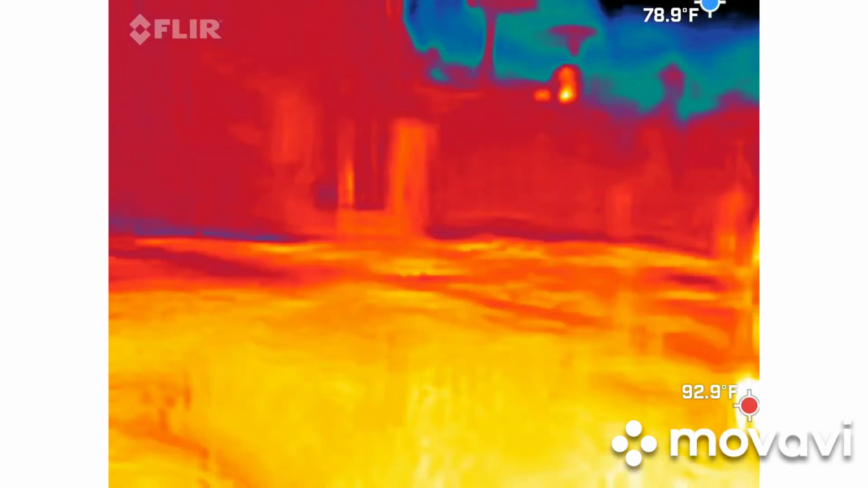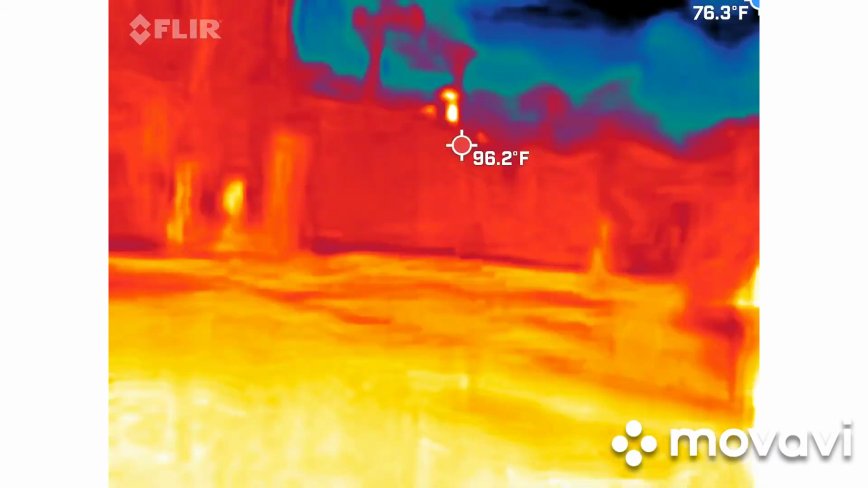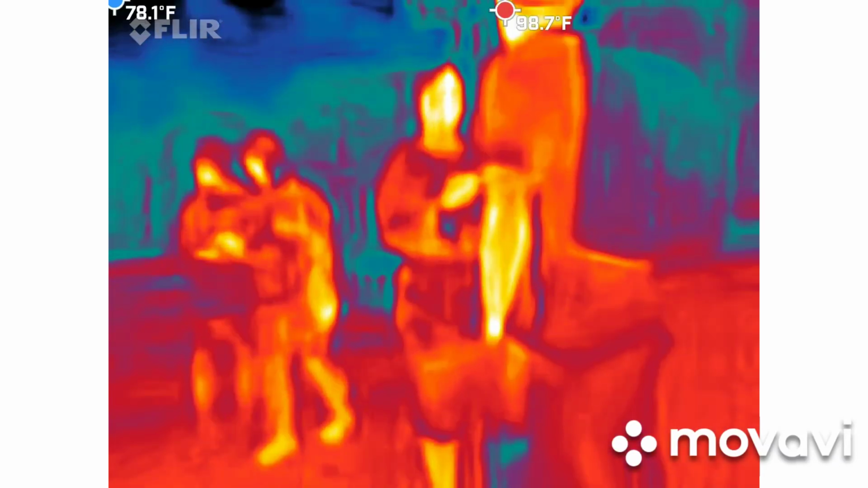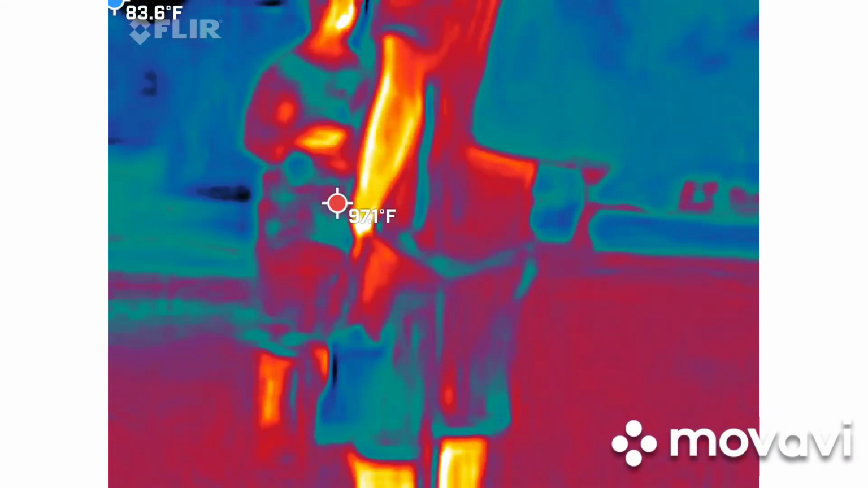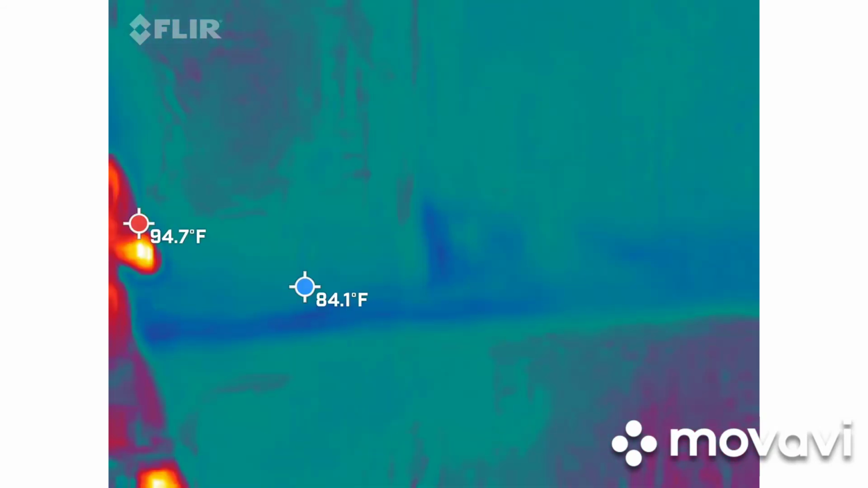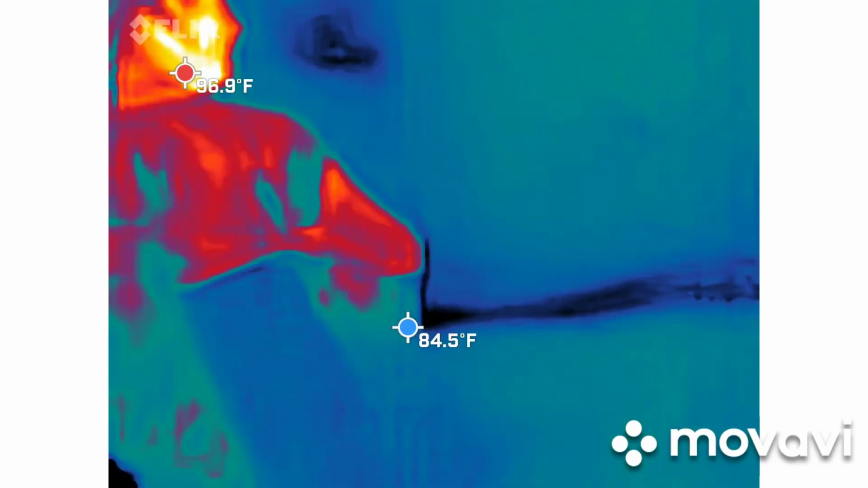Oh, you took over. Yeah, I keep hearing he wanted to take pictures, so I'm like, okay, you wanted to take pictures with his phone, so I stole it. It stops for a second, but it doesn't really. No, it's not. Yeah, I think that's right.